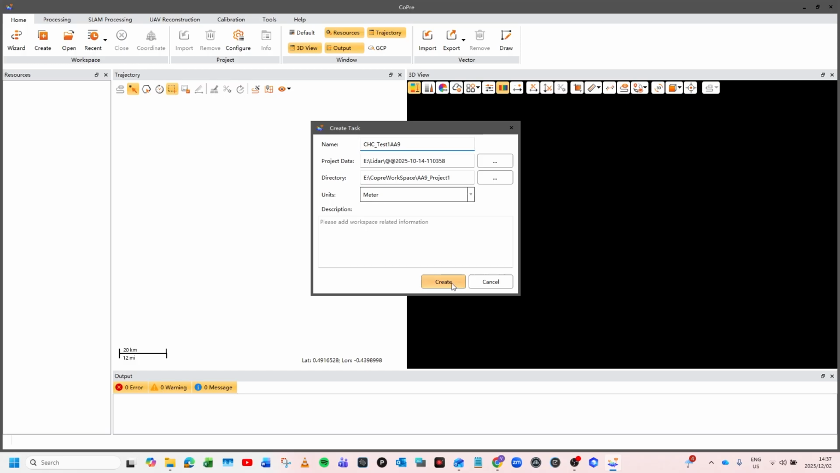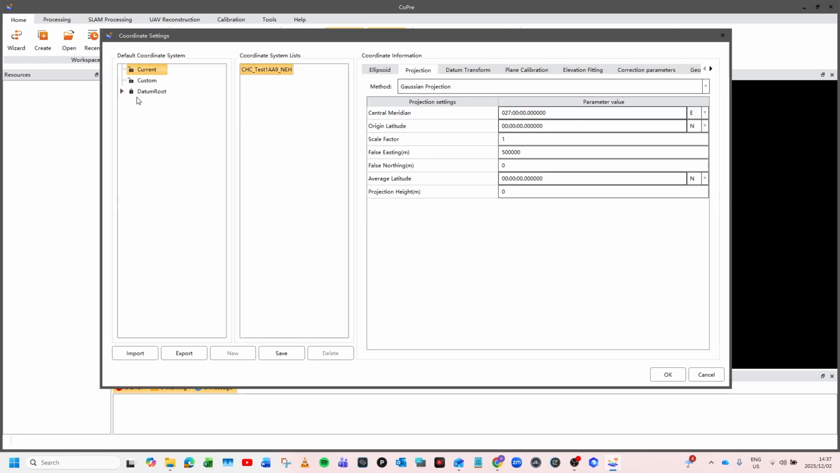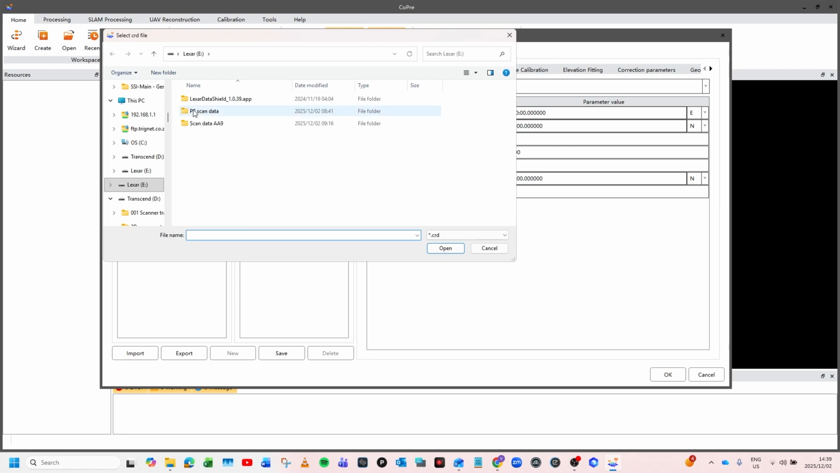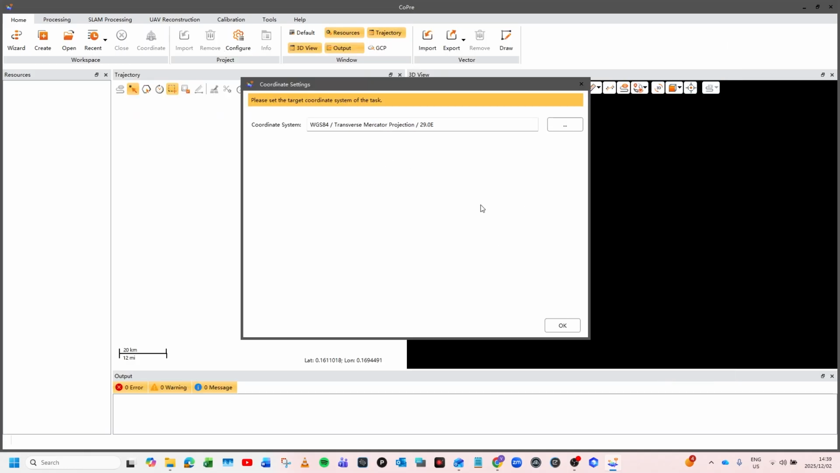Great. We'll say create. The next step takes us to the coordinate system, where we can define the coordinate system we want to work in. So we'll click on import, scan data, and over here we can see the South African RTB 94 WG29 coordinate system. I'll open that. Just make sure that the central meridian is in fact 29. Click on OK.